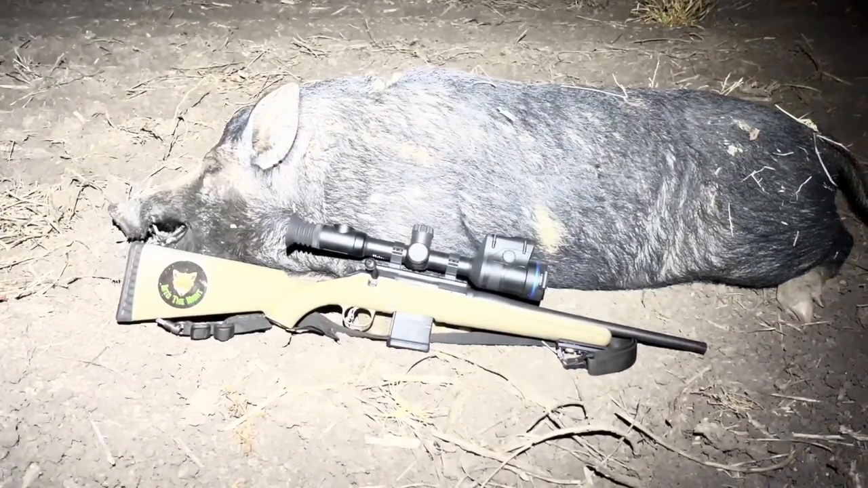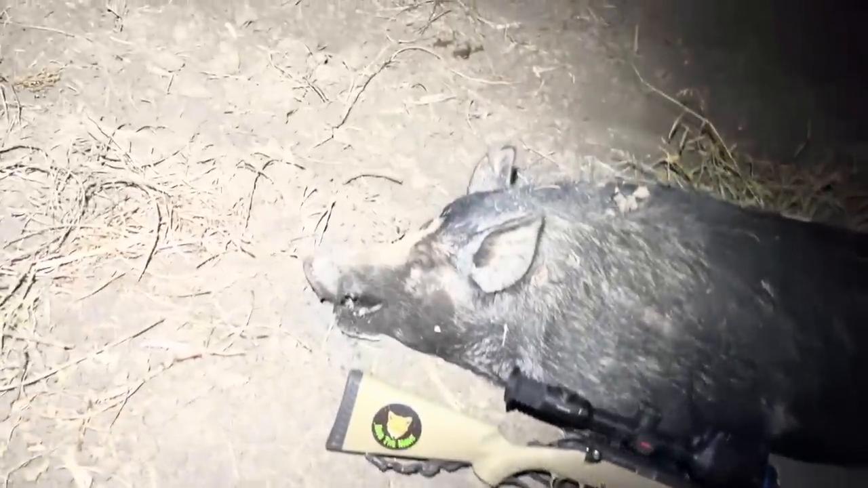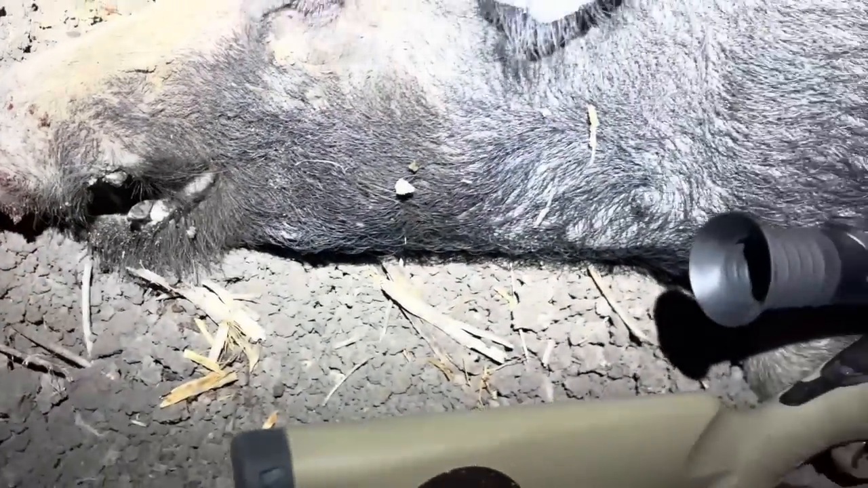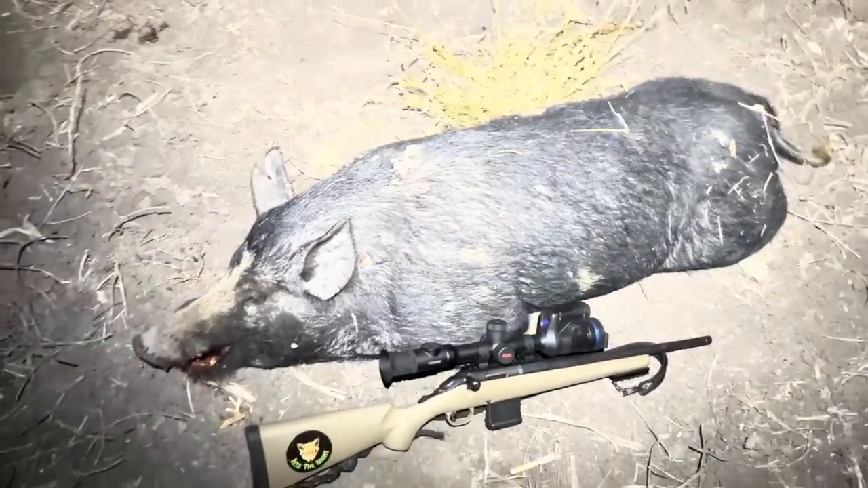It's probably the best tusks I've got on one here so far. They're not real big, but they're sharp little things. Wouldn't want to get hit with them. Anyway, now I've got to go back to the car. It's nearly a kilometre back. He almost made it to the trees.